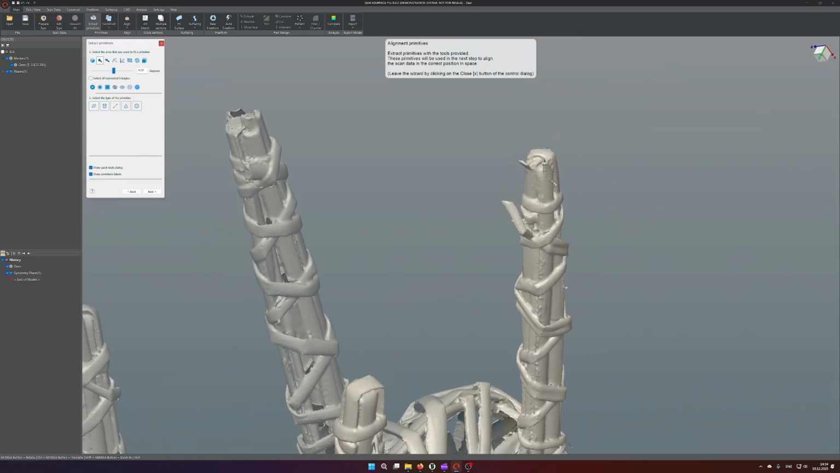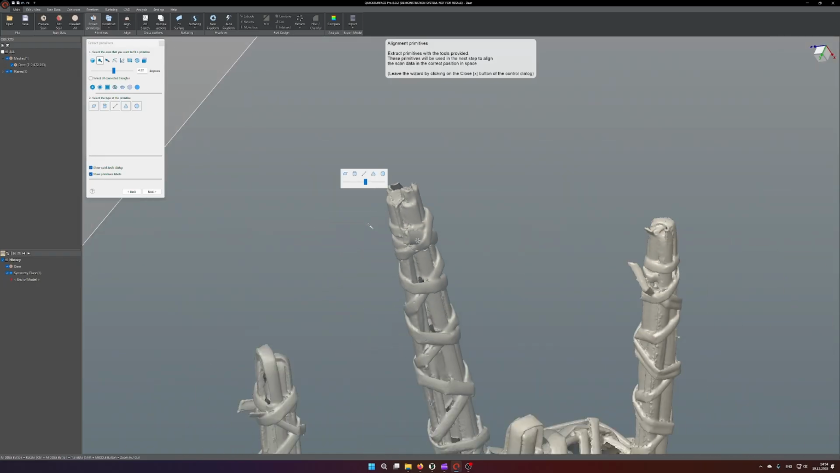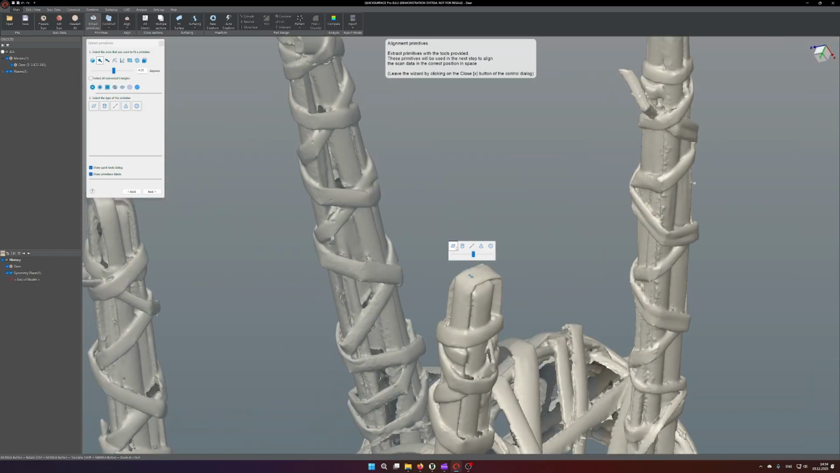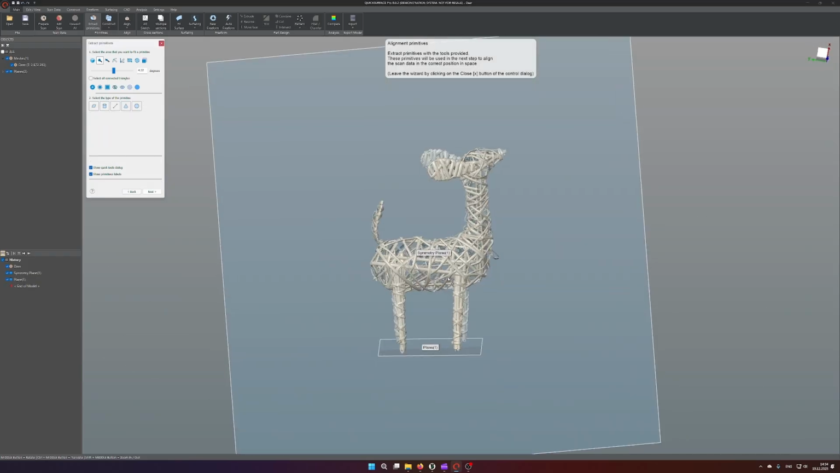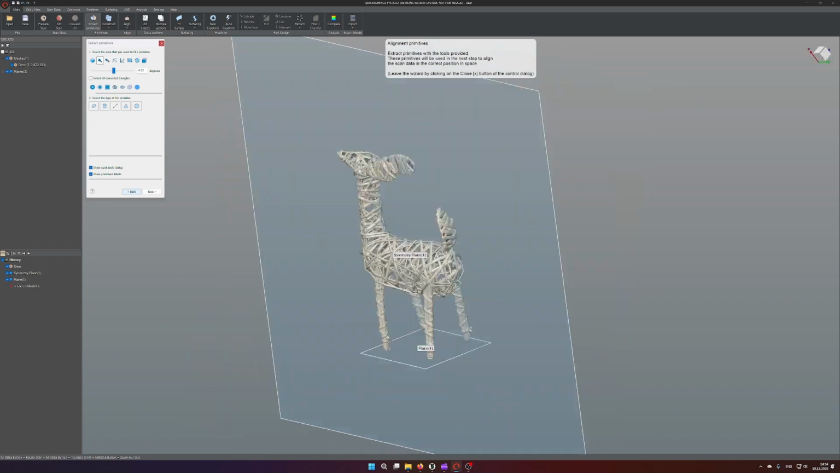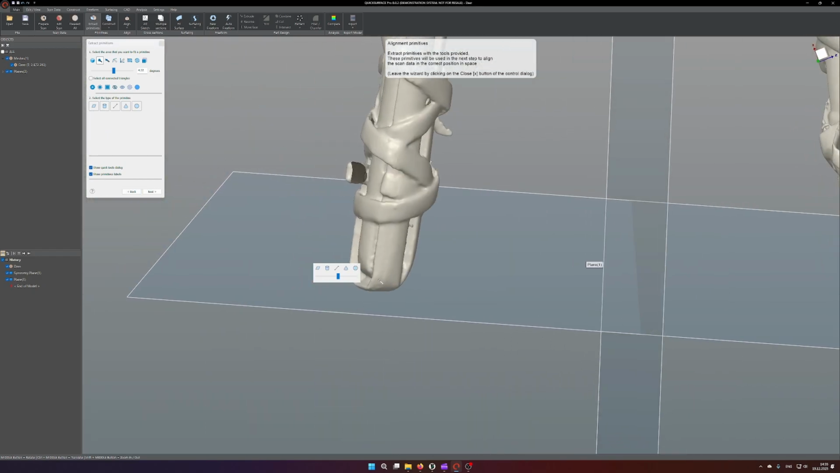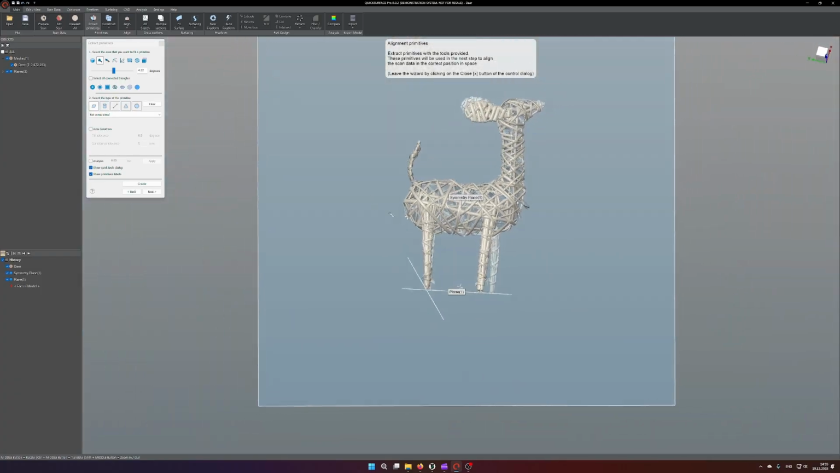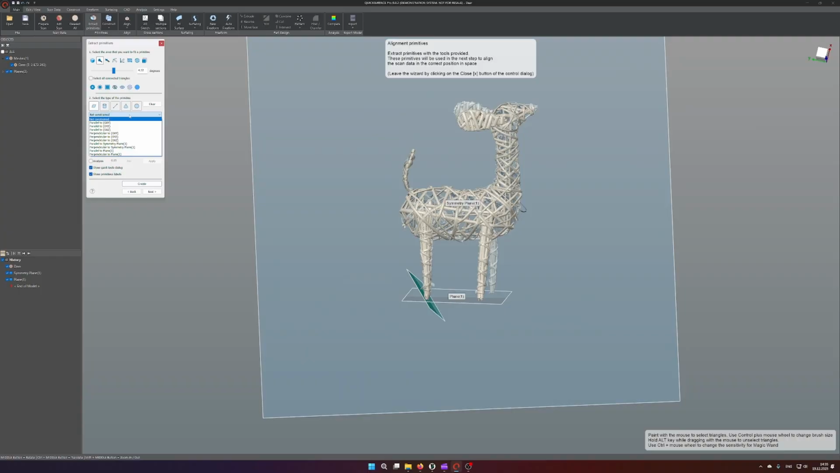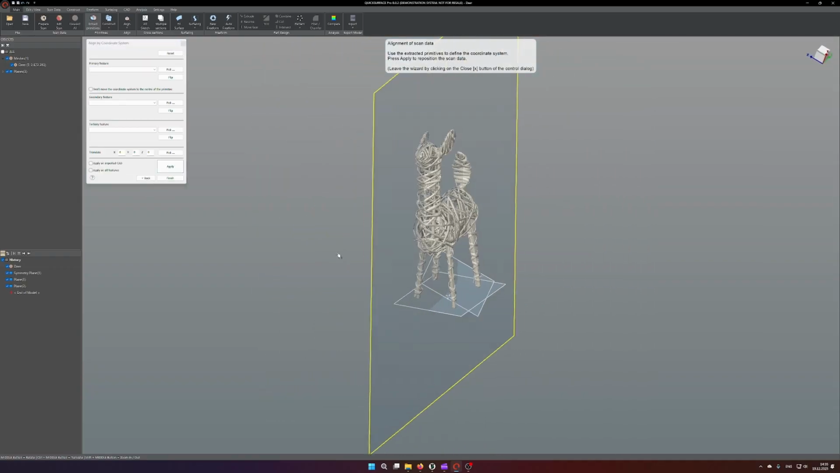So we select here on the top, then here on the top, and here on the top. So now this looks great. And I will need an additional plane here on the back feet, like this and this. And one additional thing I will be doing is constraining the plane to be perpendicular to the previous plane, so it's easier to use for alignment.